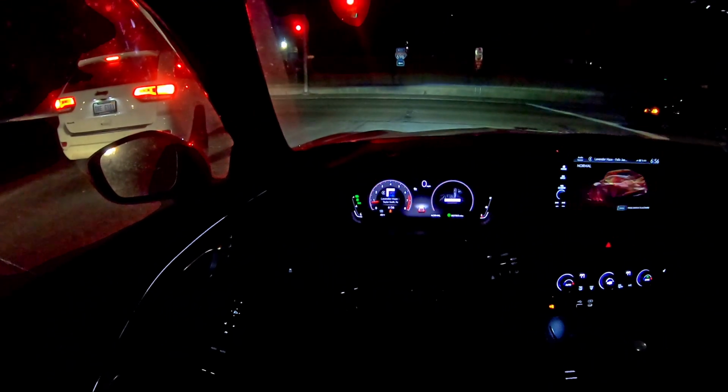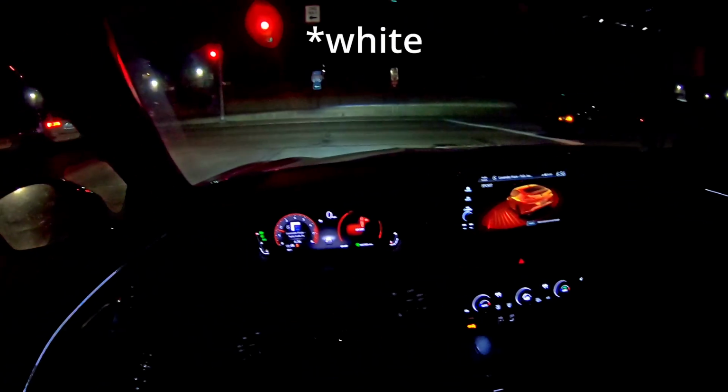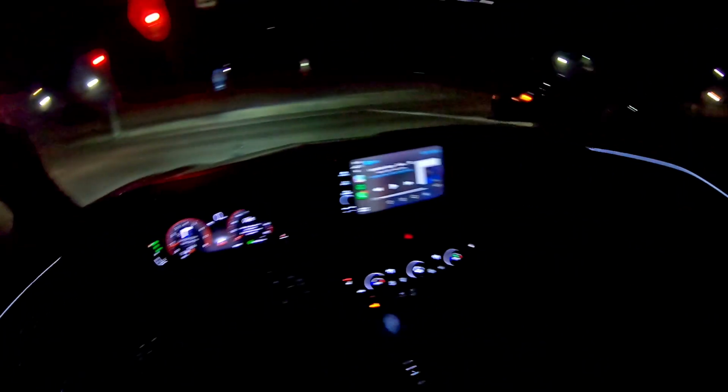Notice as I change the modes, we go from sport to normal to comfort, all this is still blue, and that kind of sucks for the ambient lighting. They should have done a better job, at least let this change colors, but it's just white, so that's all we got, and nothing in the back seat.